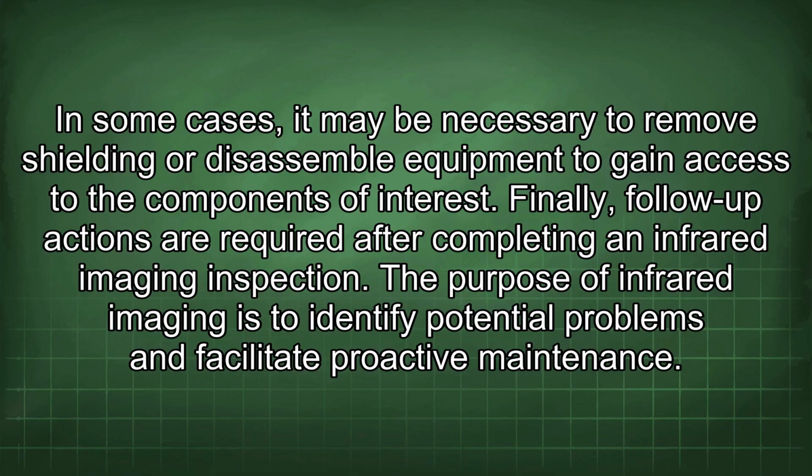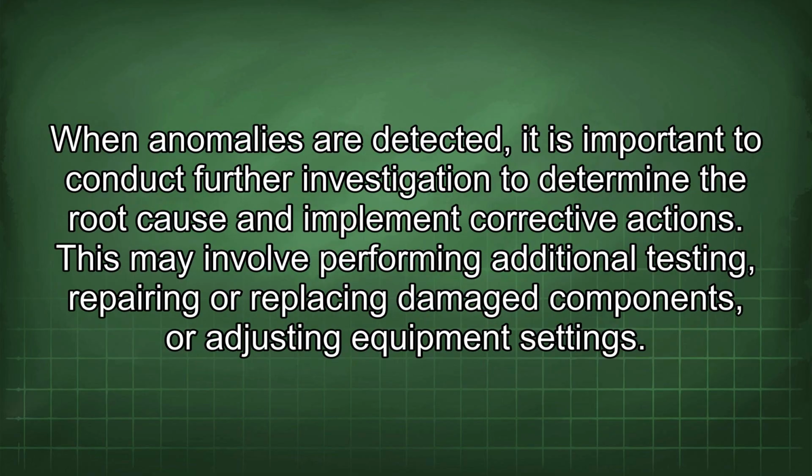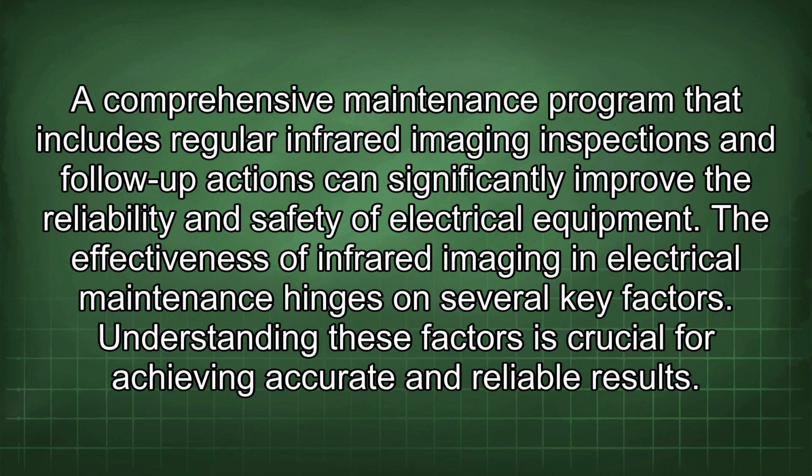The purpose of infrared imaging is to identify potential problems and facilitate proactive maintenance. When anomalies are detected, it is important to conduct further investigation to determine the root cause and implement corrective actions. This may involve performing additional testing, repairing or replacing damaged components, or adjusting equipment settings. A comprehensive maintenance program that includes regular infrared imaging inspections and follow-up actions can significantly improve the reliability and safety of electrical equipment. The effectiveness of infrared imaging and electrical maintenance hinges on several key factors.